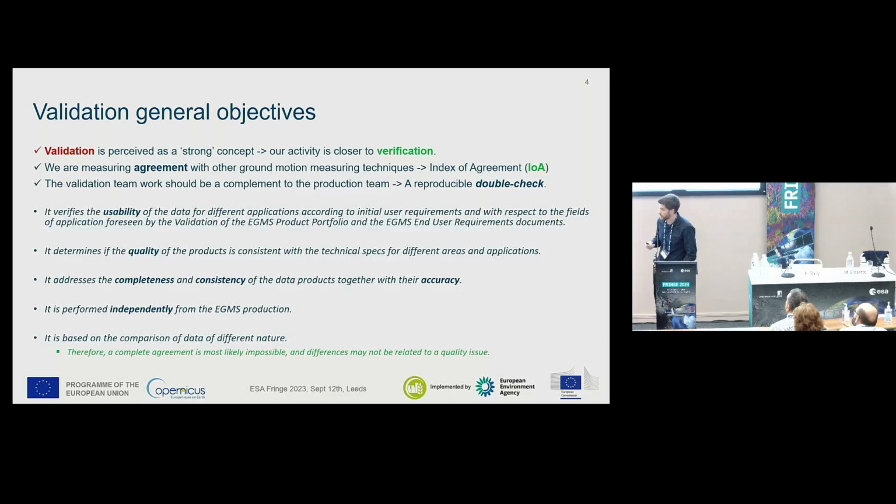We're talking about validation, but it's a strong word, especially when you're talking about a data set that is 10,000 million time series at the continental scale. So we prefer to use the word verification, as a second look at an already good data set. We're looking for indexes of agreement between different validation techniques with different precisions and different temporal scales. So it has to be taken into account when looking at the results.